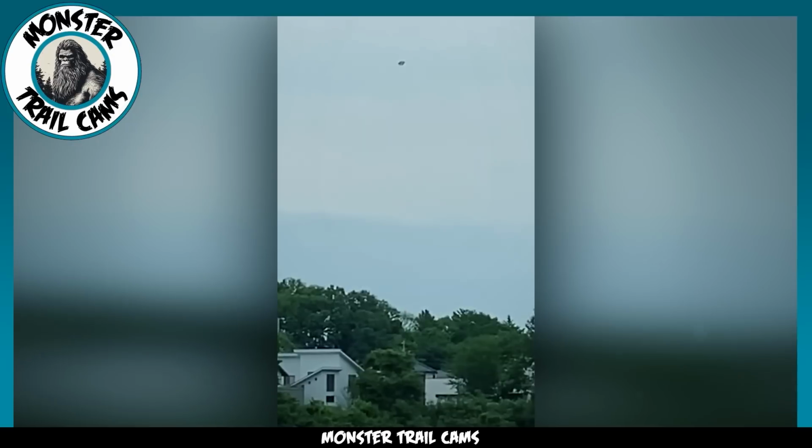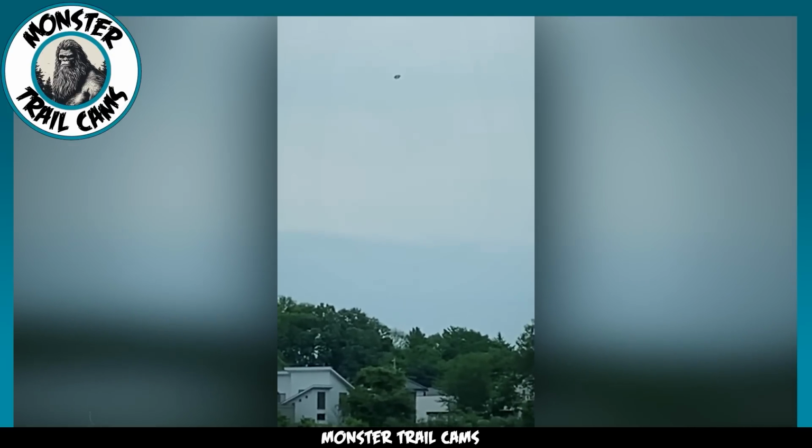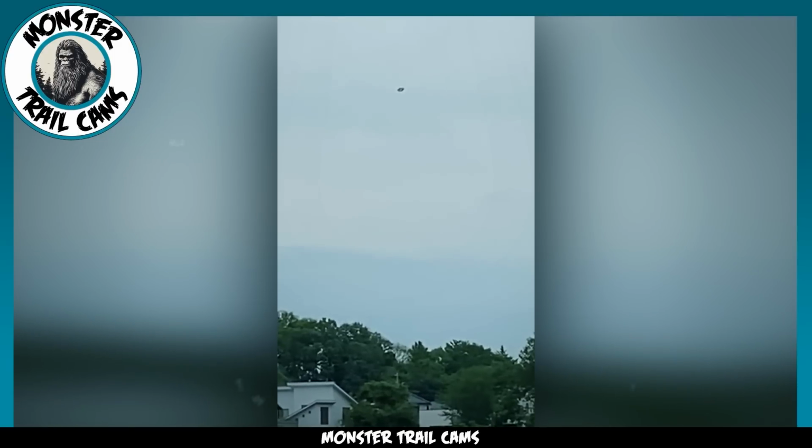Instead of zipping around or following a specific route, this thing seems to be just hovering in one place, without any clear direction. It's not moving much at all. Makes you wonder, could this be another piece of evidence pointing towards a possible visit from extraterrestrial beings?